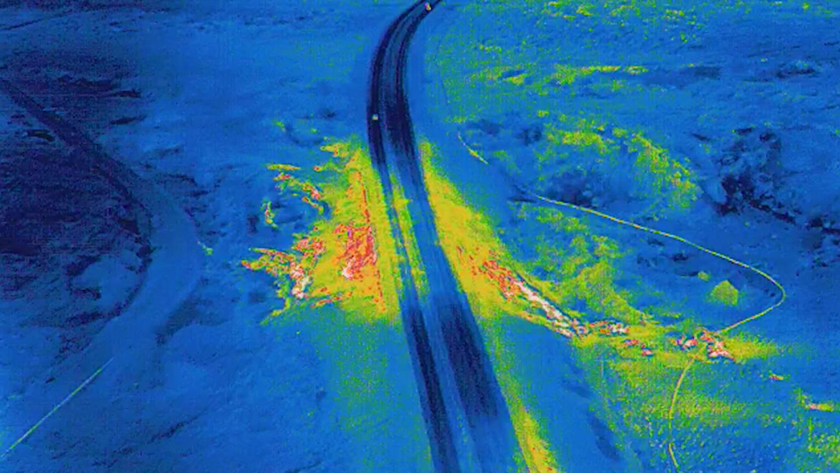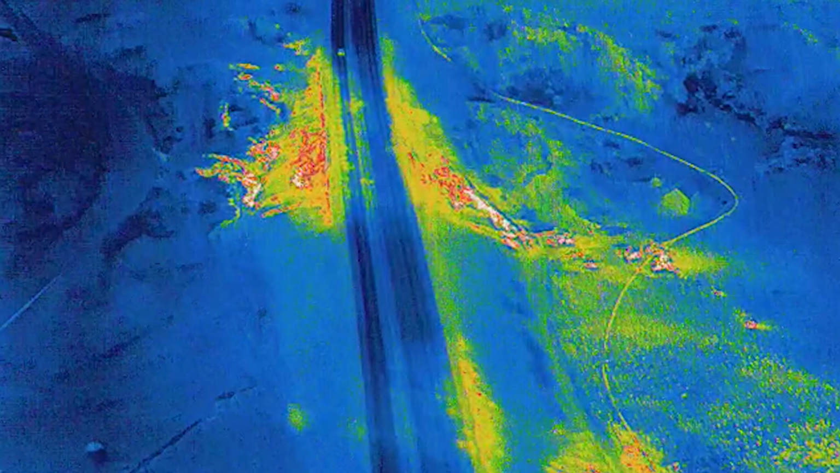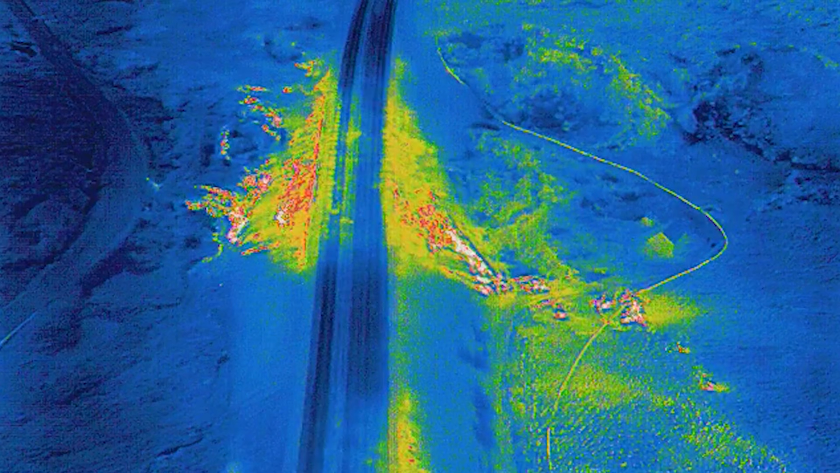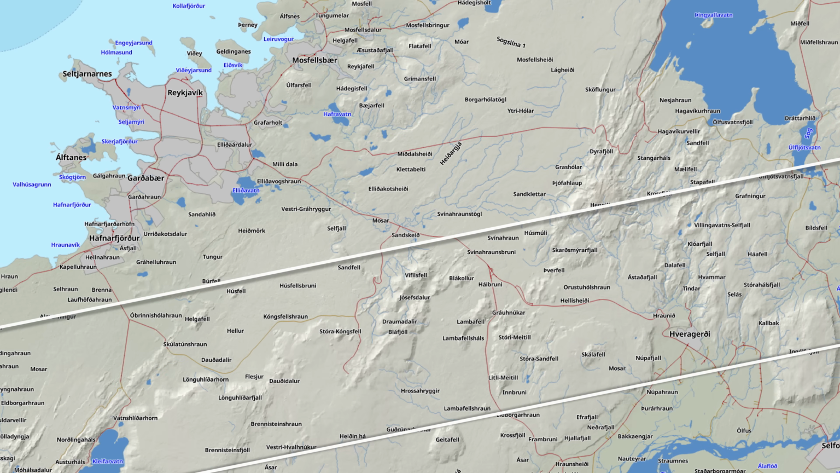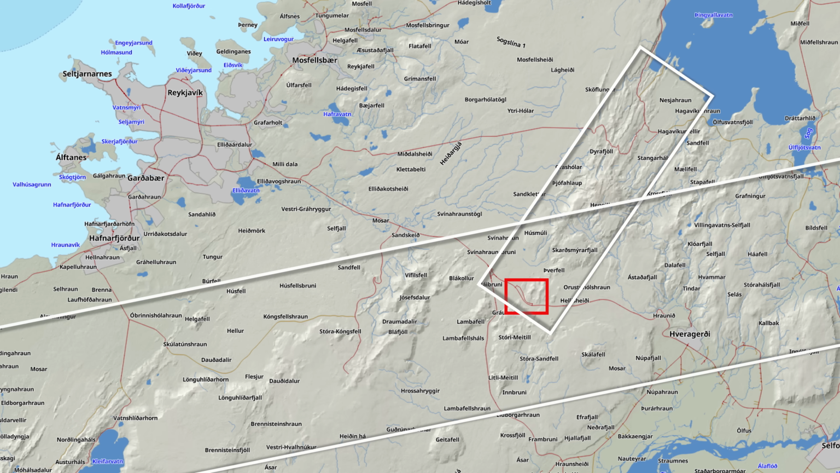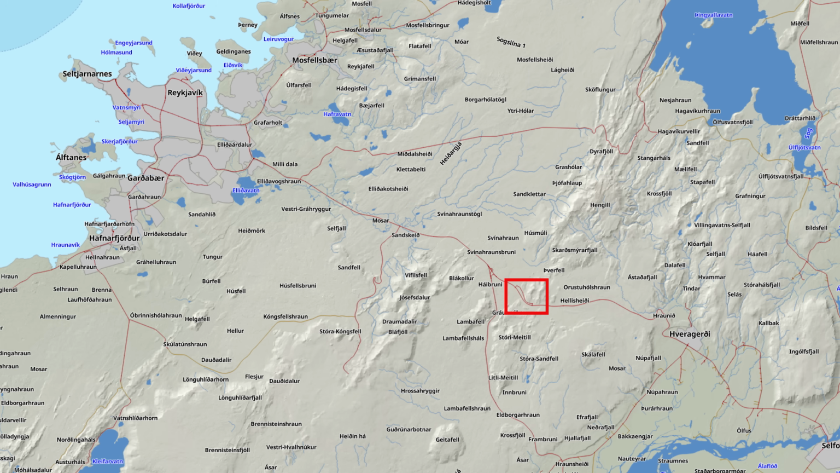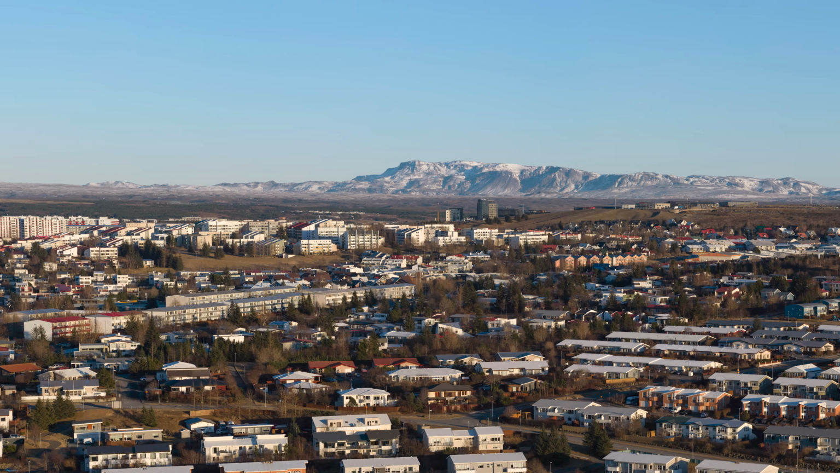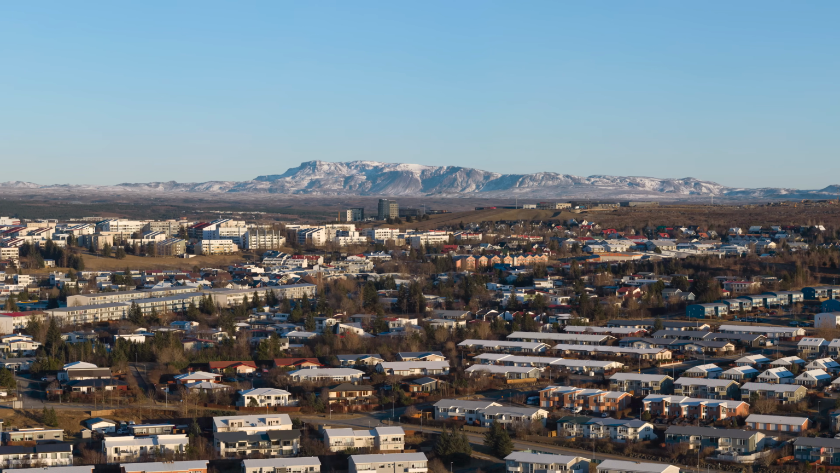I'm going to start with a little recap for new viewers because we are talking about road number 1, the Ring Road, where it runs over the plate boundaries on the mountain Hellisheiði, 15 kilometers away from the capital, just beside the central volcano Hengill. That has a nice magma chamber at 3 to 5 kilometers depth that keeps more or less all houses in Reykjavik warm with help from 2 geothermal power stations that produce electricity as well.